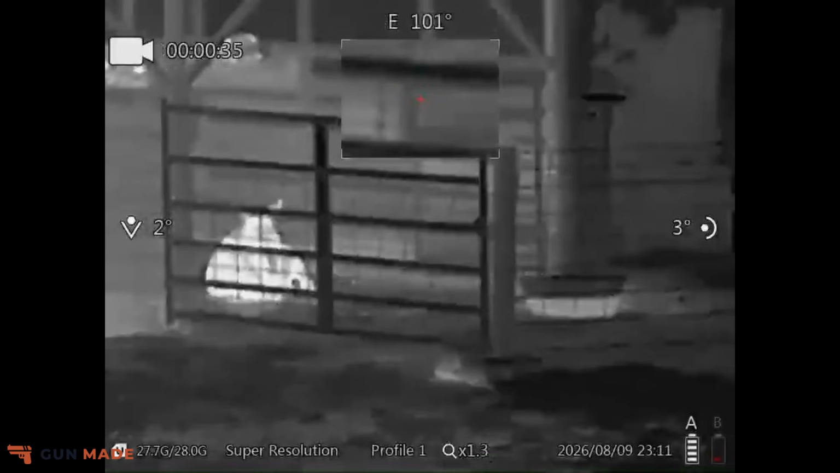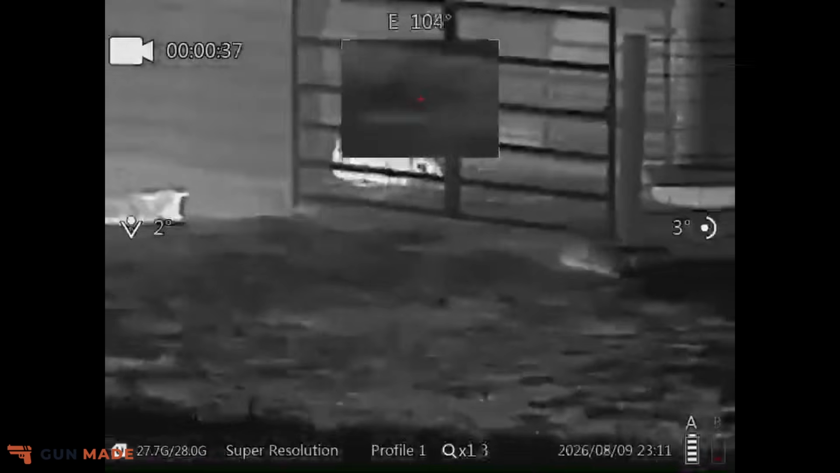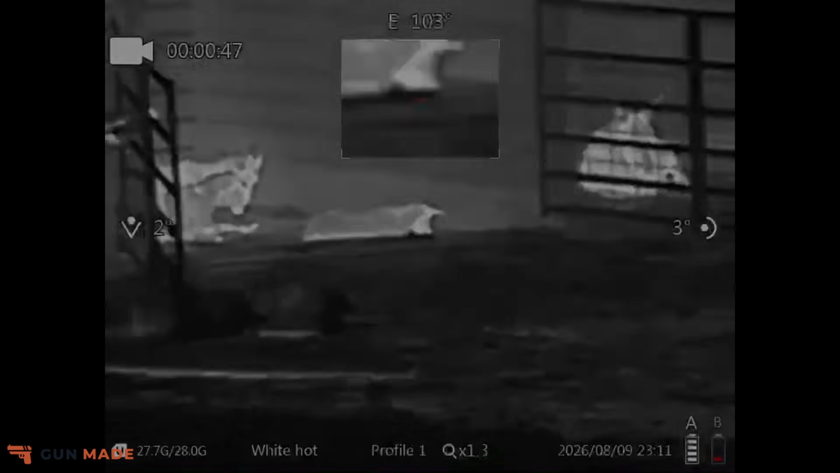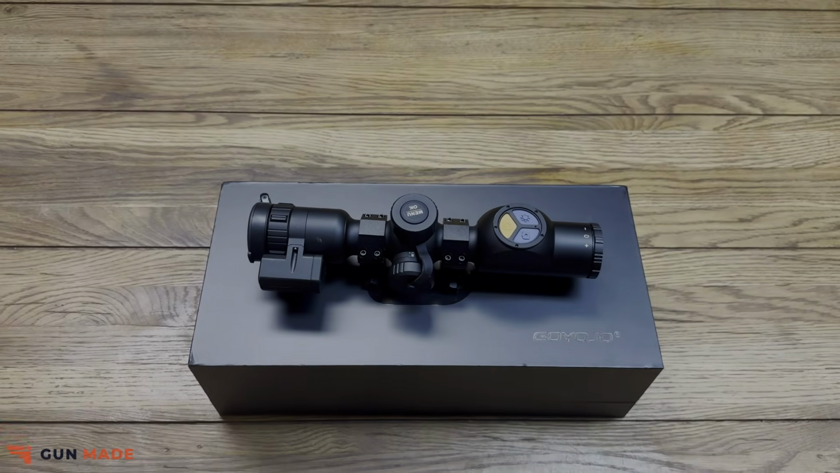It does have built-in picture-in-picture. This one does have built-in audio, which is awesome. And this one still has the one-shot zero and the thermal one-shot zero option, as well as shot-activated recording. So pretty awesome little unit here, guys.